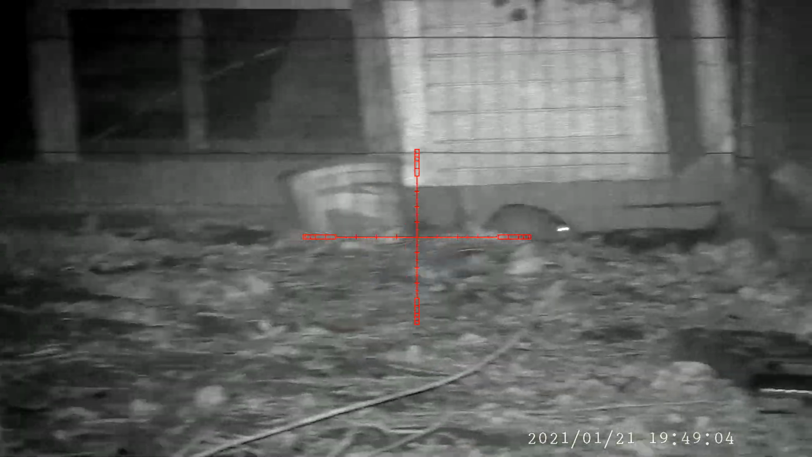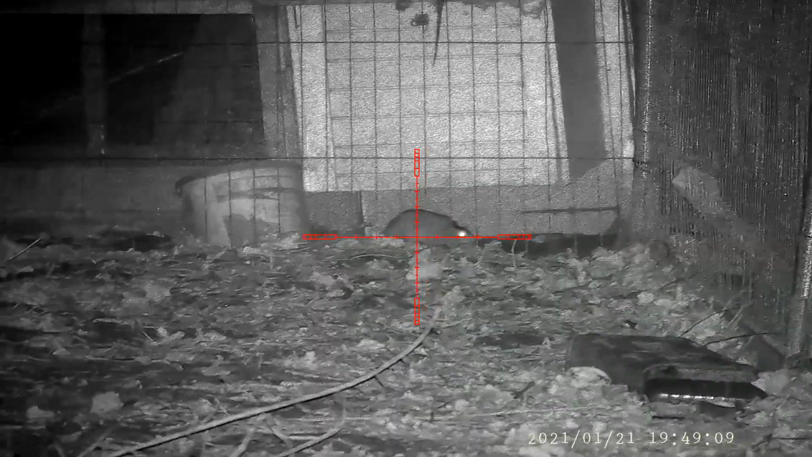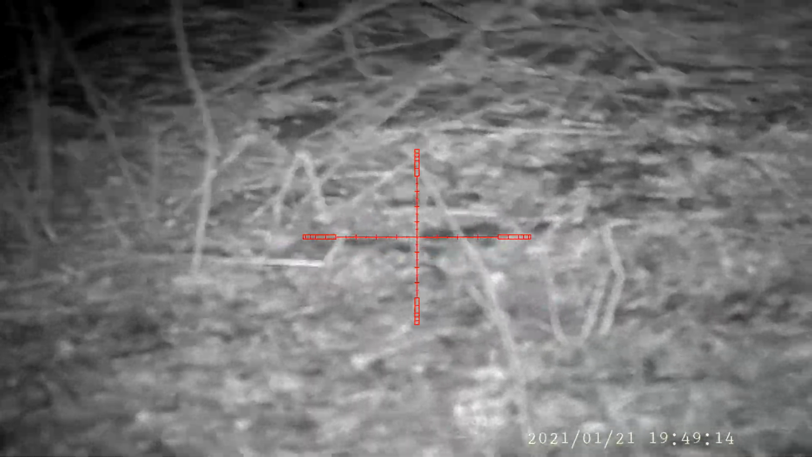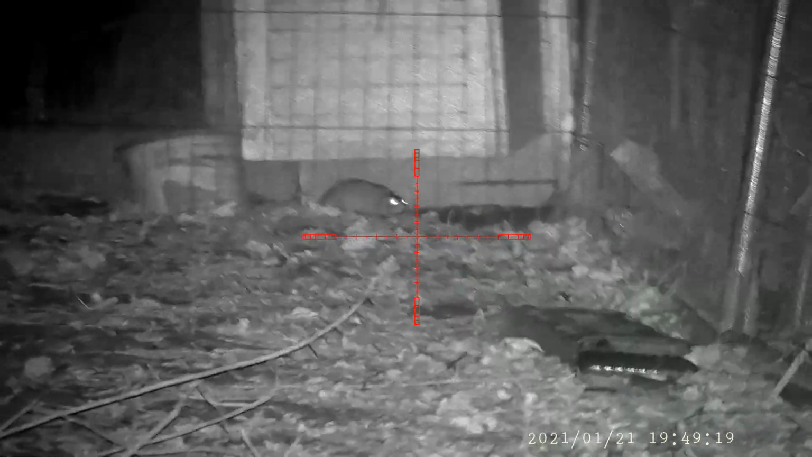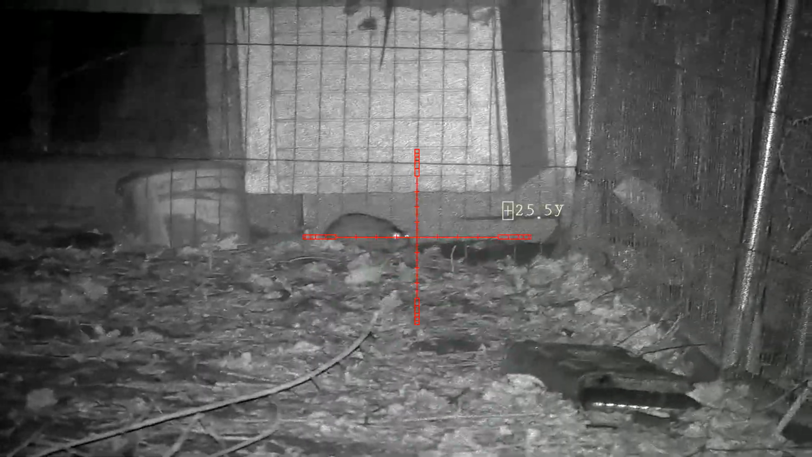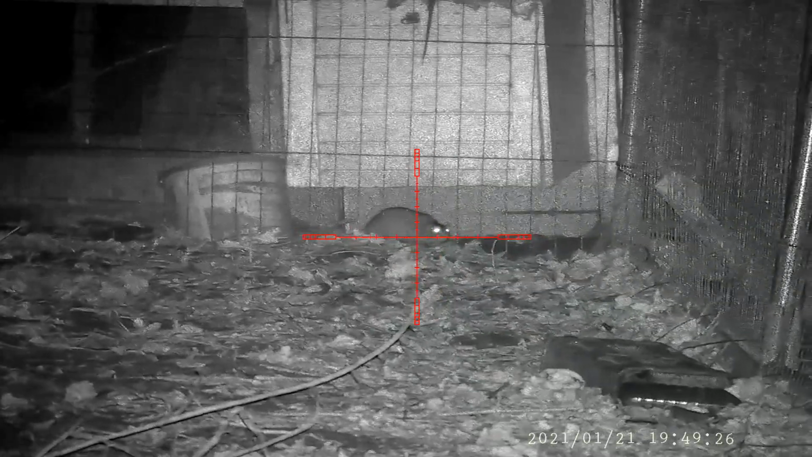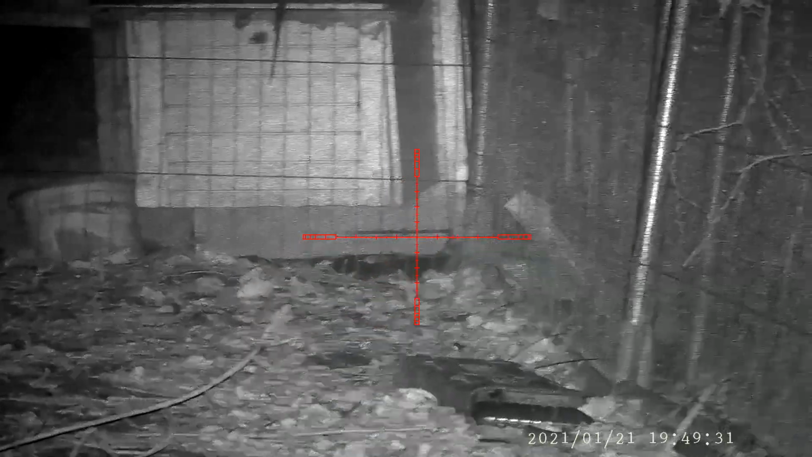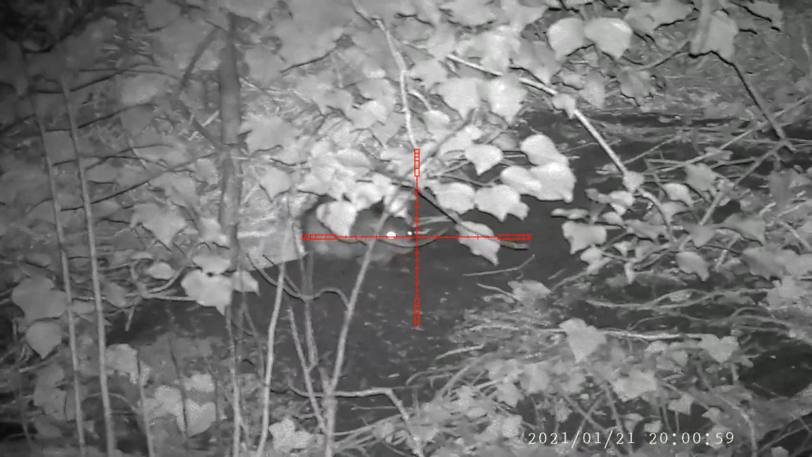This is just inside the pen to the left of where I shot the first rat. This proved to be a little bit of a hot spot. I suspect that there's a nest underneath the little chicken coop, and the ground's slightly higher here, so it must be a bit drier. Because the fencing was partially obscuring the rat's head, I decided to go for a heart and lung shot. The rat moved off to the right after I hit it, but promptly expired just around the corner.